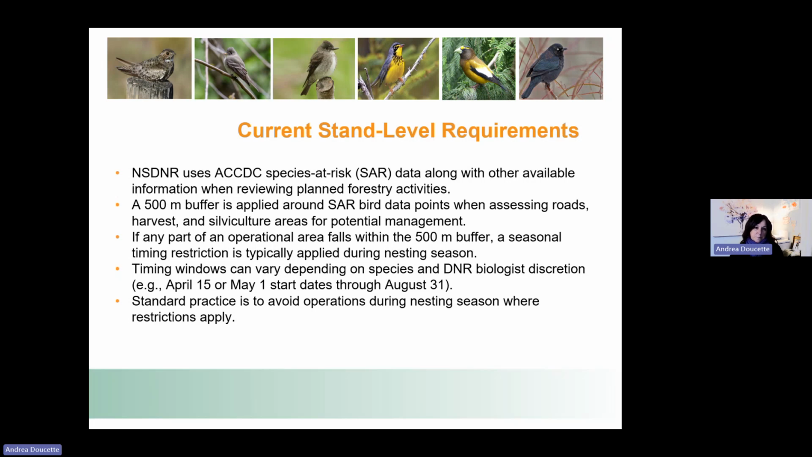For the most part, the species at risk bird data points that are mapped, and we know where those are through the CDC database, or maybe it's data that Cindy has related to fieldwork, have a 500-meter buffer applied around each of those data points. If any part of our planned operation falls within that 500-meter buffer, a seasonal timing restriction is typically applied during the nesting season. So there's a timing window that we typically will not go into those areas for harvest.